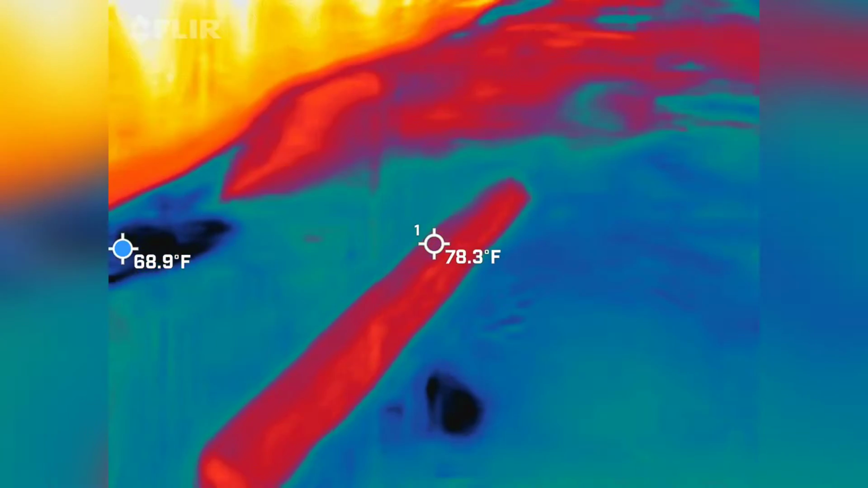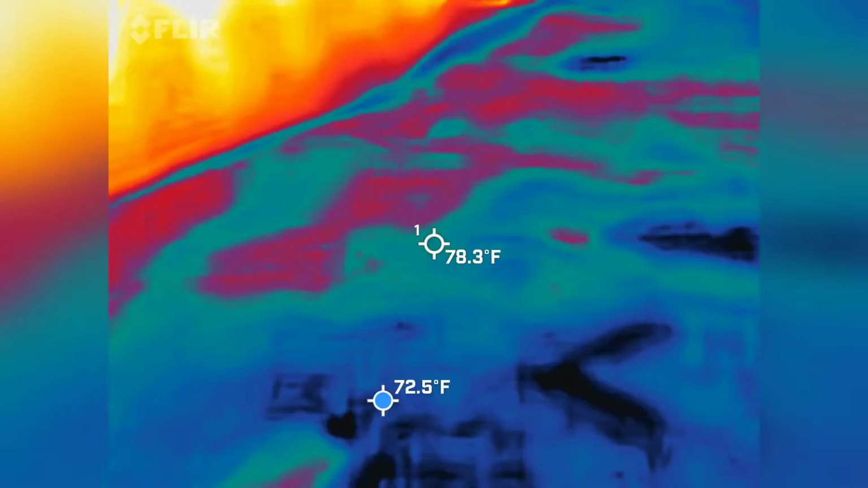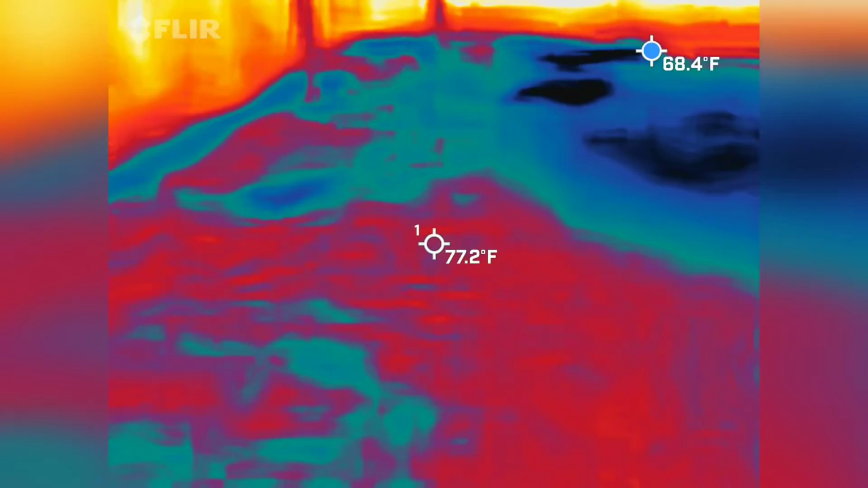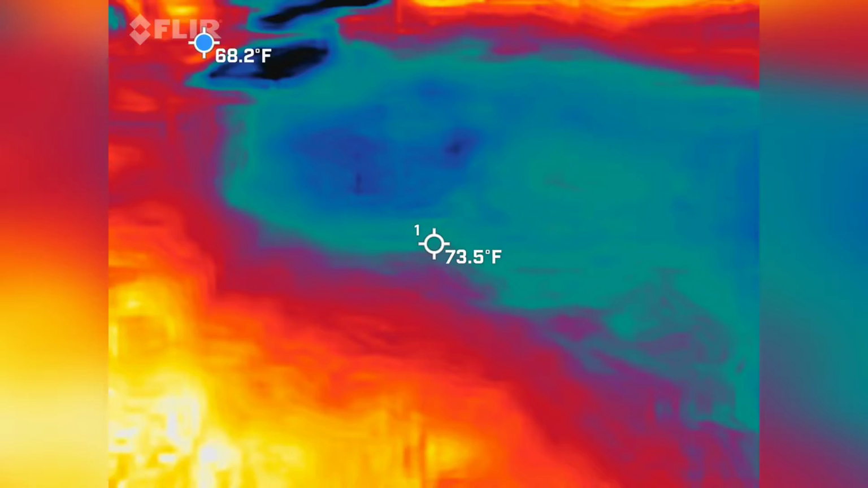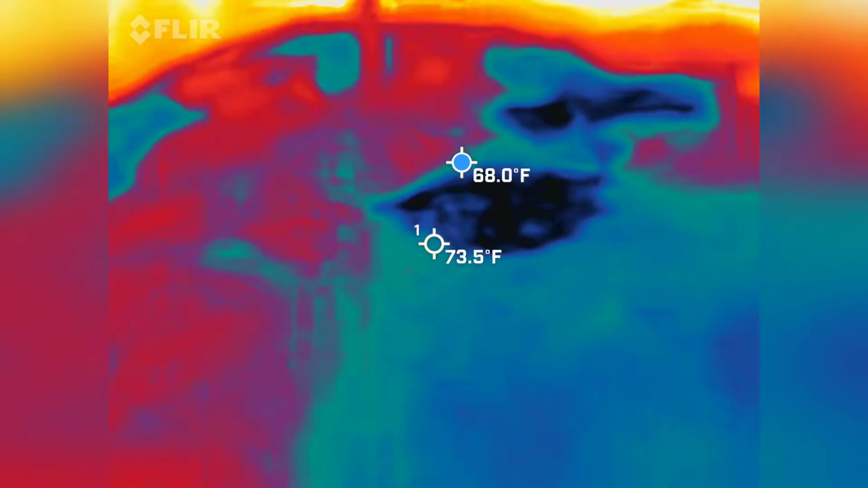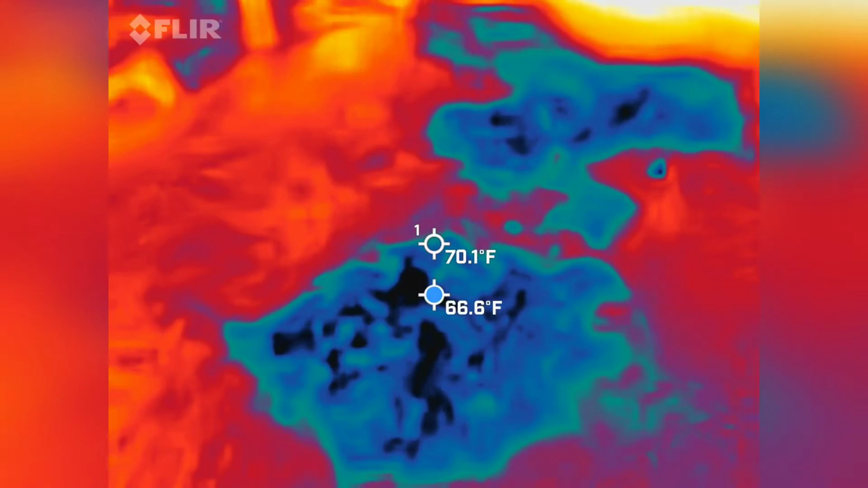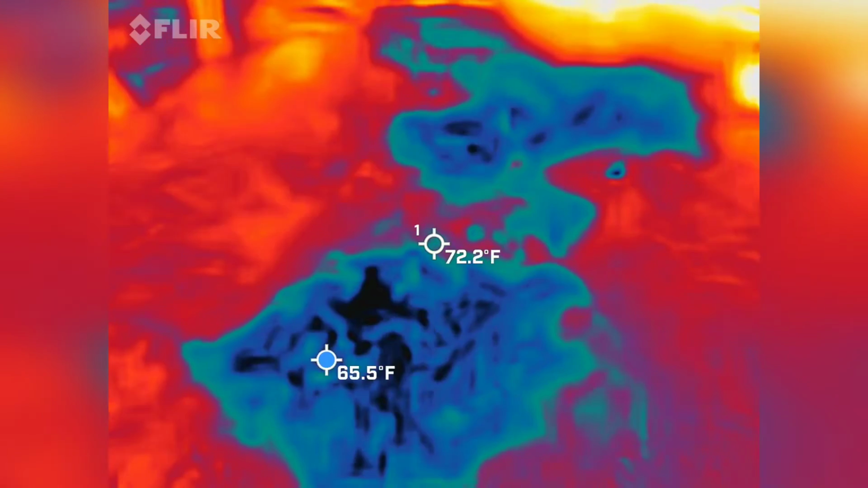I'm getting the 70, 69, 69. That's so low. Lowest I've seen so far. Shit. It's the coldest spot I've seen so far. 66 degrees.